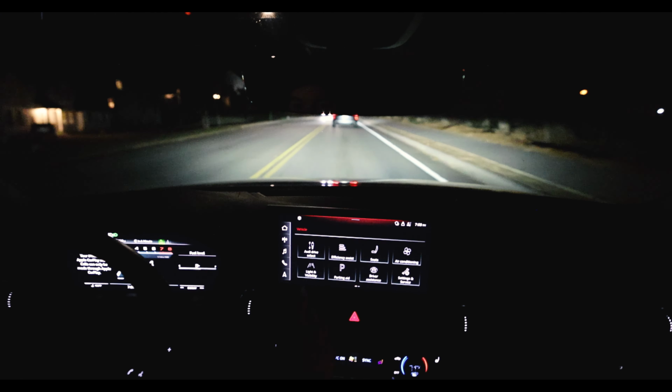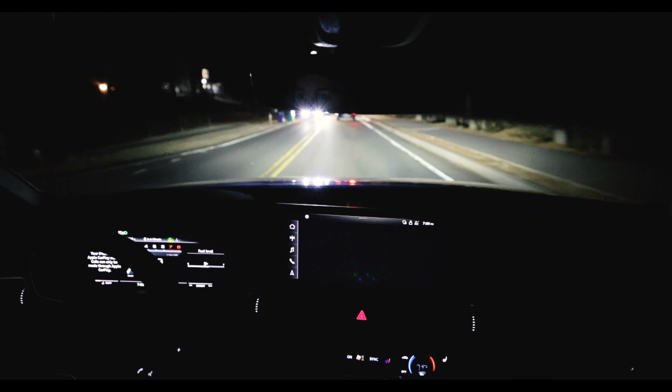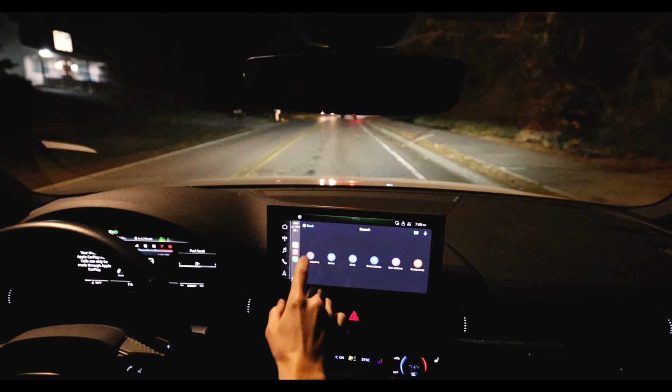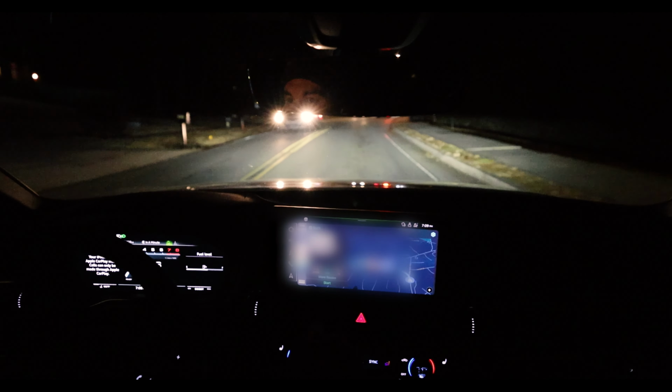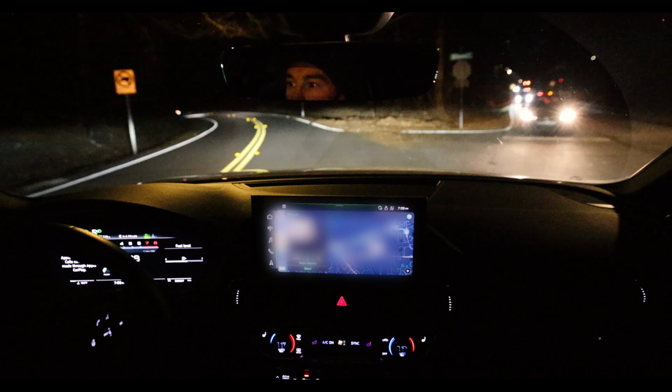Alright, I really got to figure out how the heck I'm getting home right now. Do I even have my phone on me? Yeah, I do. So you check CarPlay. CarPlay is super easy. It's not my favorite bit about this car, I'll say that. Oh, let's try this road. This road looks fun.